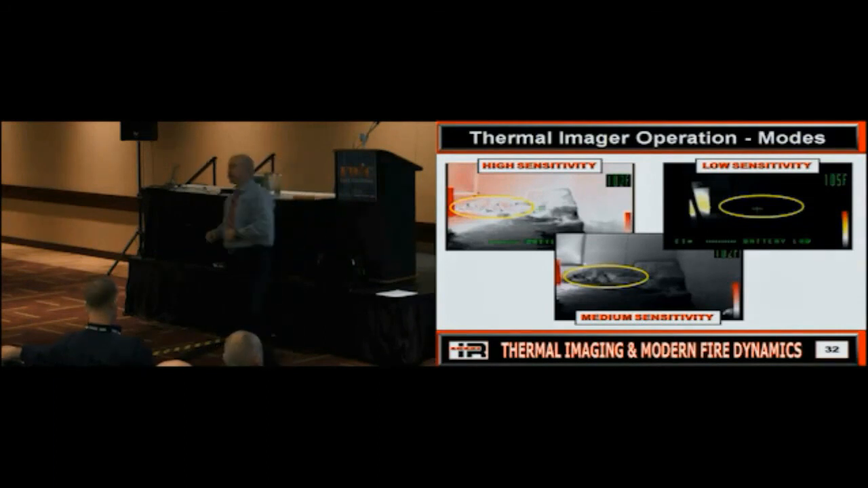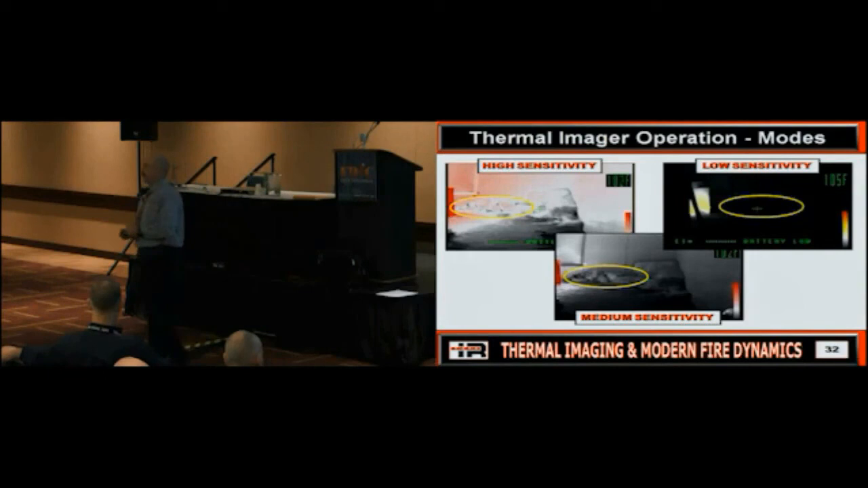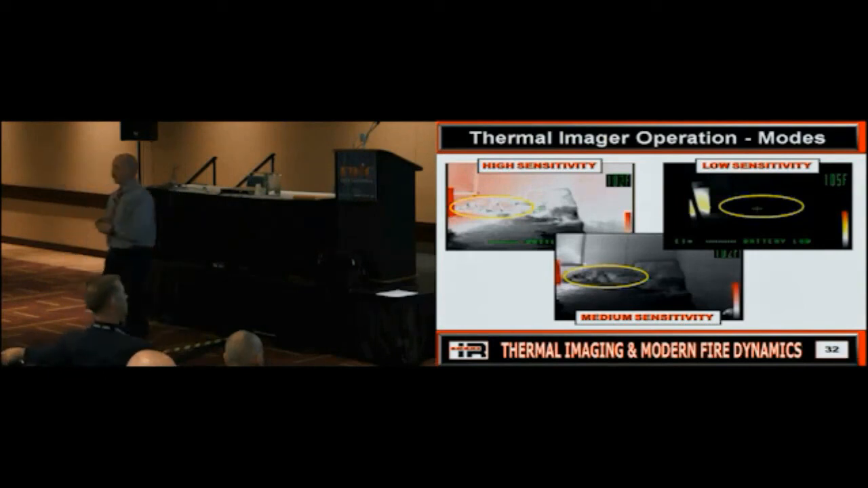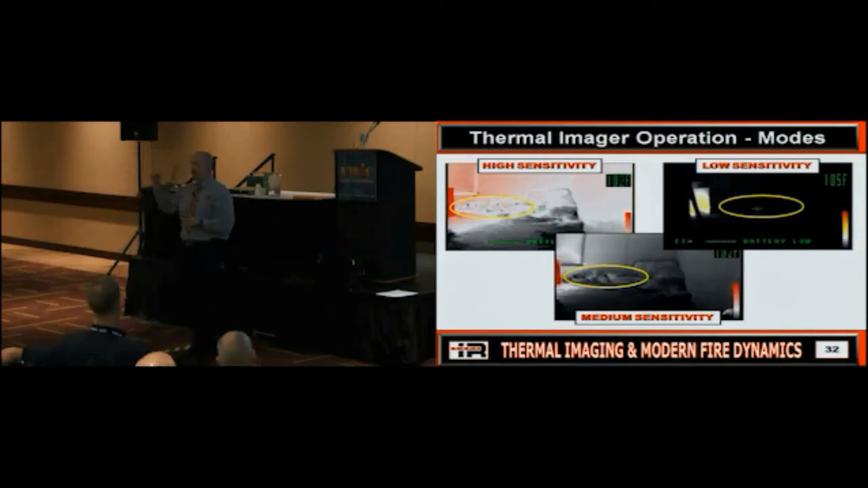Question, comment? How long would it take for it to clear the screen once I get into that high sensitivity mode to drop it down to medium or low? Most of them are a couple seconds. Now, some of them will have a lockout, because what other operators also like to do? The camera is freaking out, right? Because it's going high, low, whoa, high, low, whoa. So some of them, if you're doing that, will lock out for a certain period of time until you stop, and then it will settle in. Does that make sense?